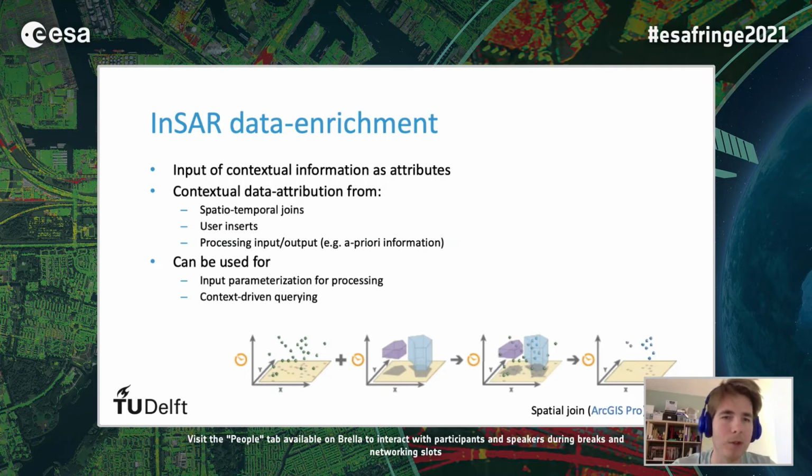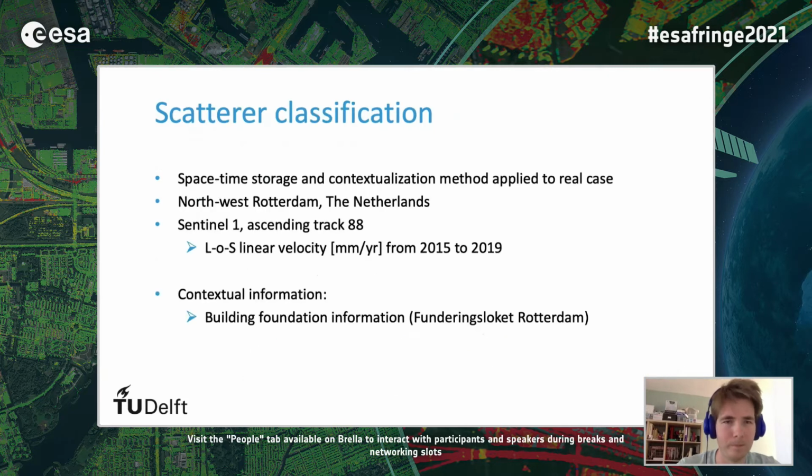And later on, we also see that our space-time matrix can be queried, and these queries can either be context-driven or based on the data-driven inherent information that is stored in the space-time matrix. Now we apply the case of the space-time matrix to do a general scatterer classification for the part of Rotterdam, which I showed at the beginning of my presentation.